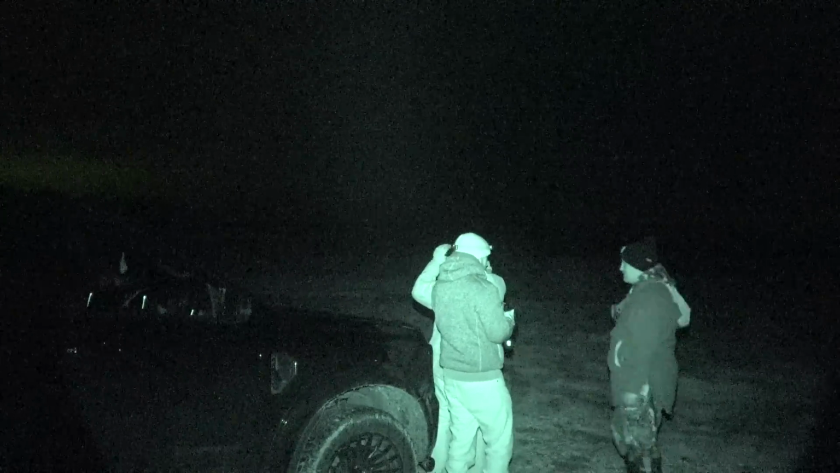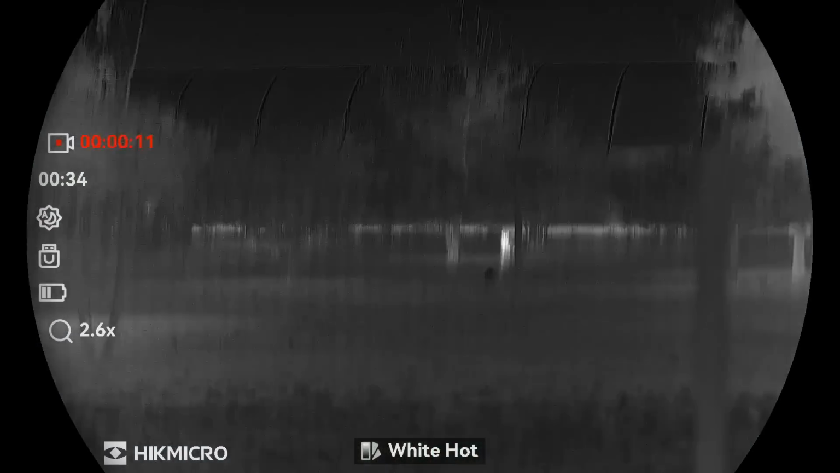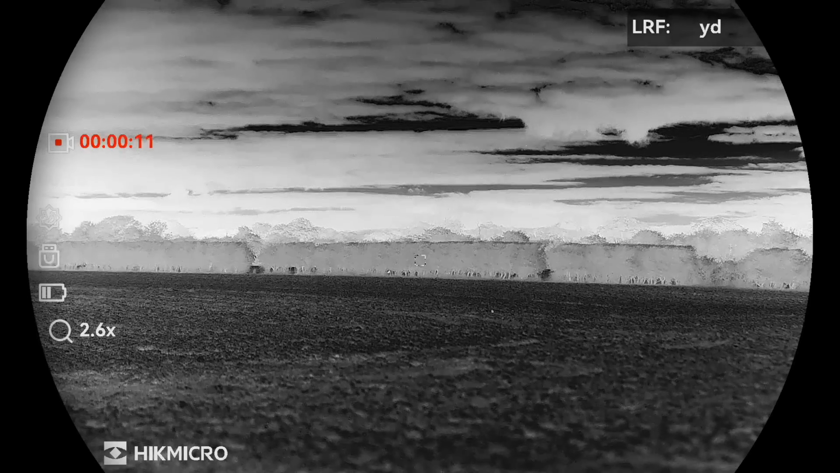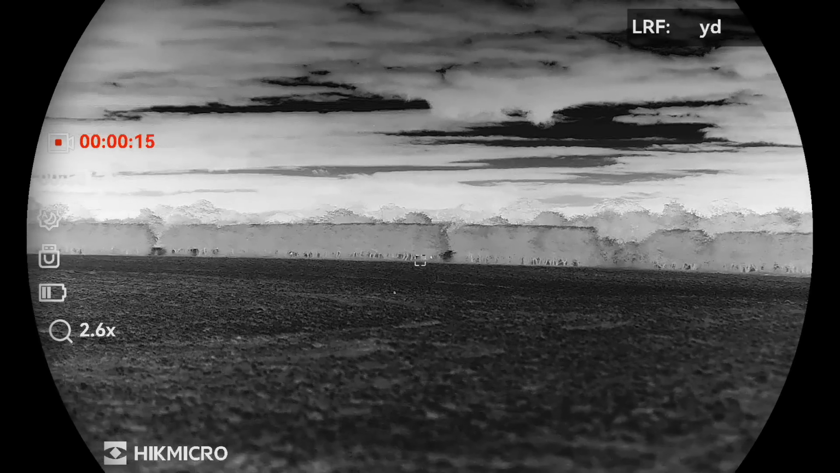Having succeeded with the fox vocalization calls this evening, I thought we'll stick with them. First sight was another badger, but all of a sudden CJ spots a fox the other side of the hedge, and yet again this shows just why thermal's sometimes worth its weight in gold.